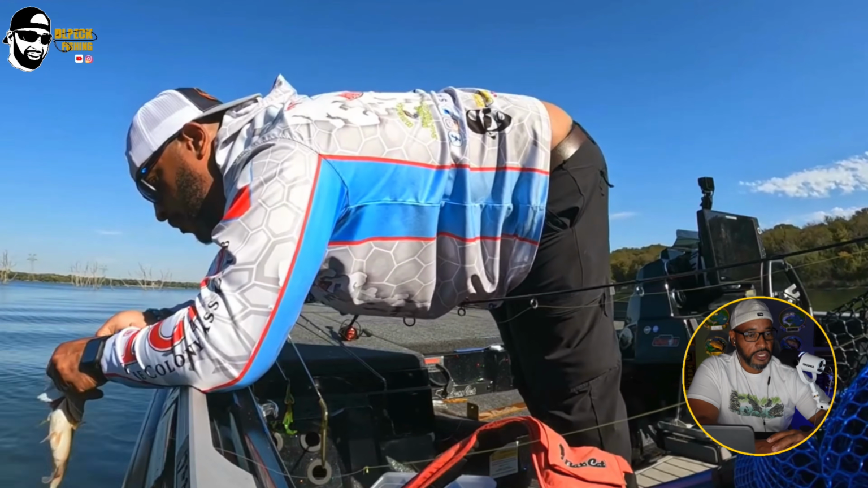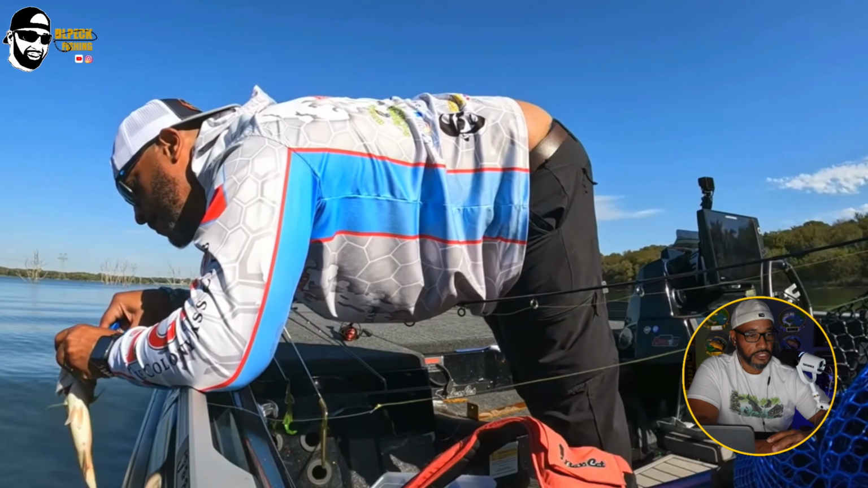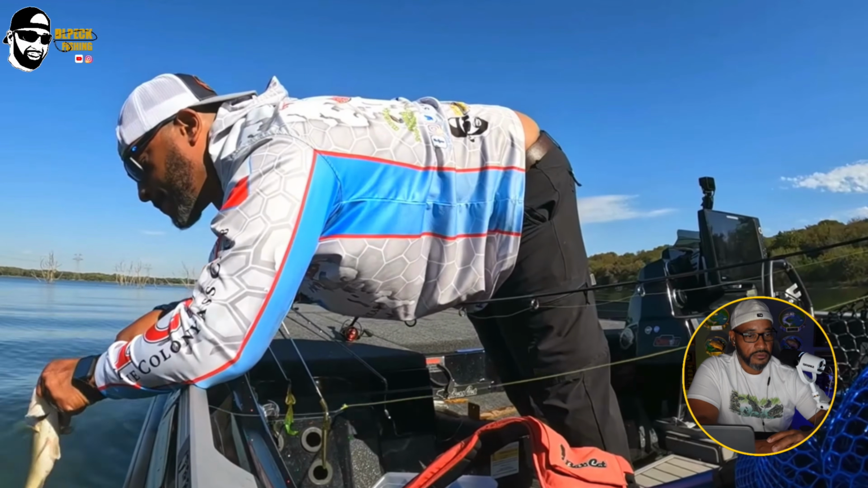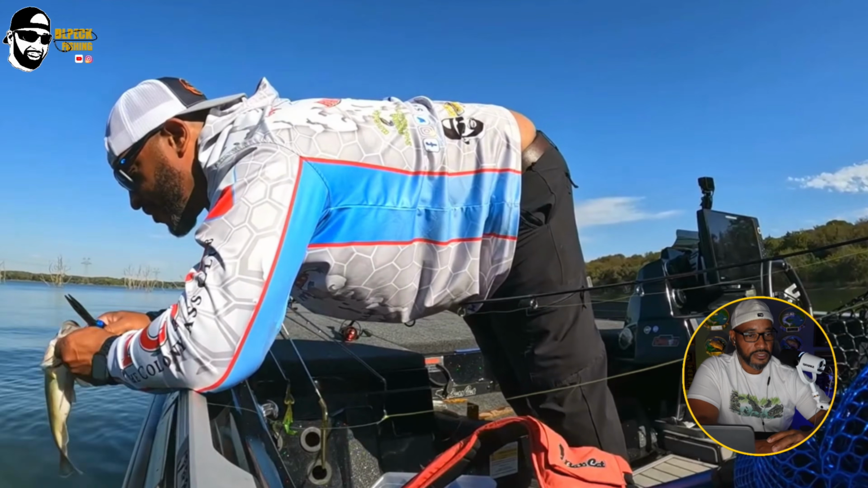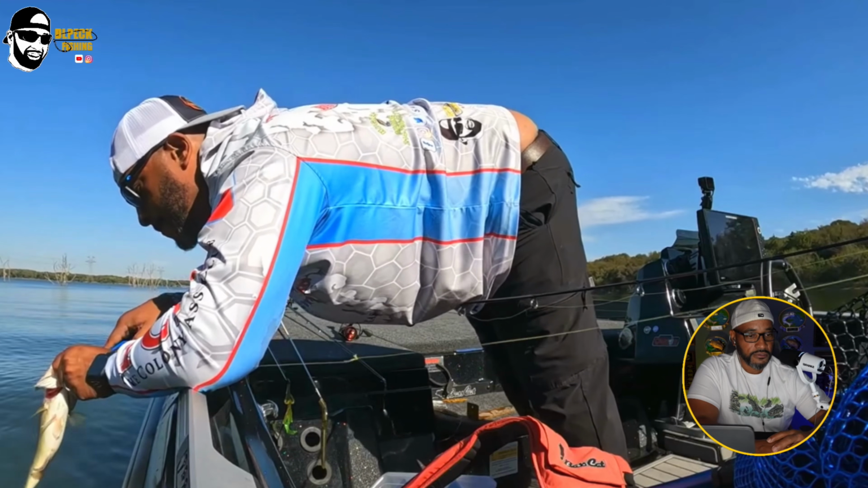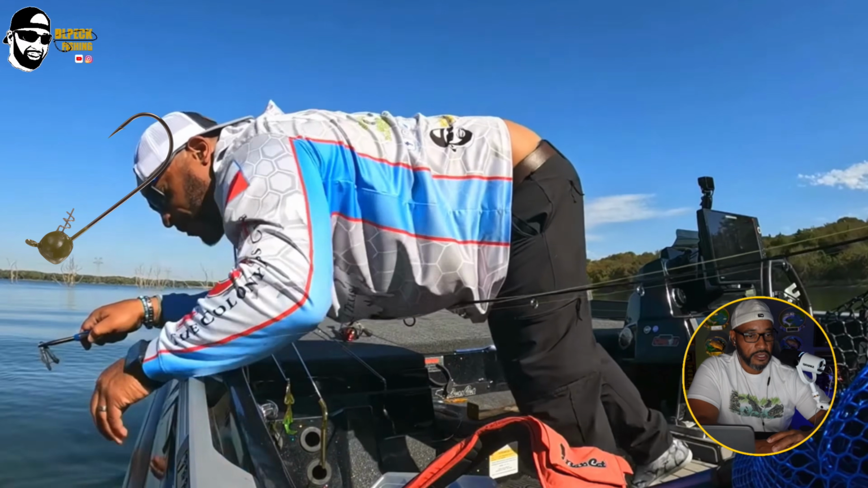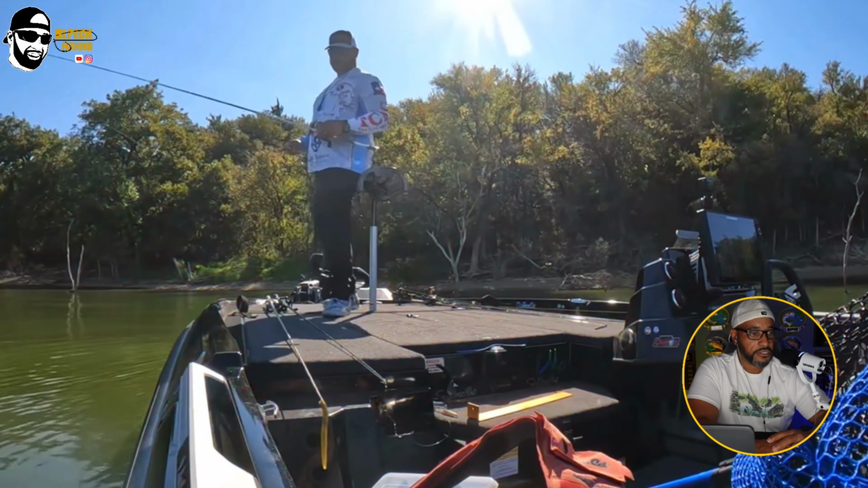I had that on a shaky head, just working in that brush pile. This fish just choked it. It took me a minute to get this one out. I'm trying to help the poor fish, but he made it through. There goes my shaky head, 3-aught hook. So not too bad there.